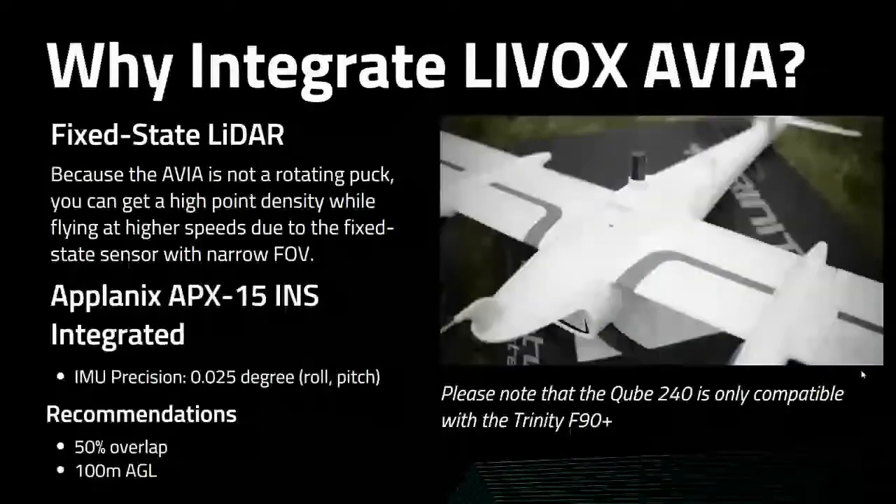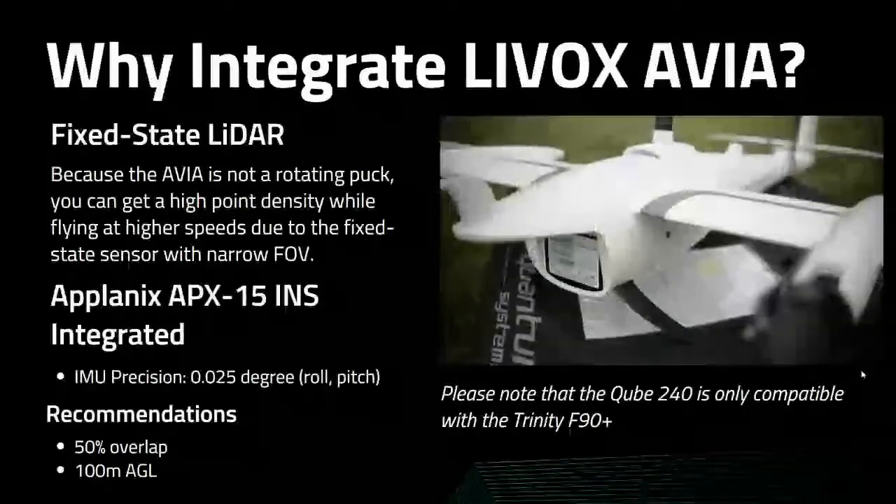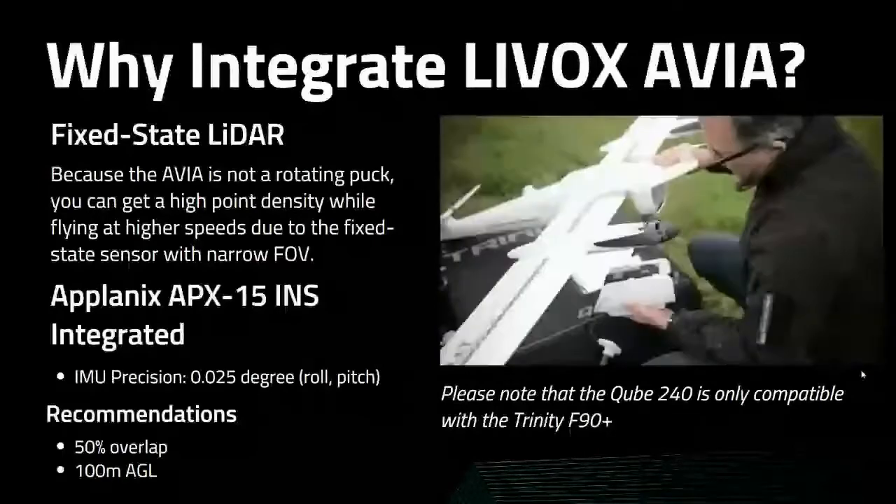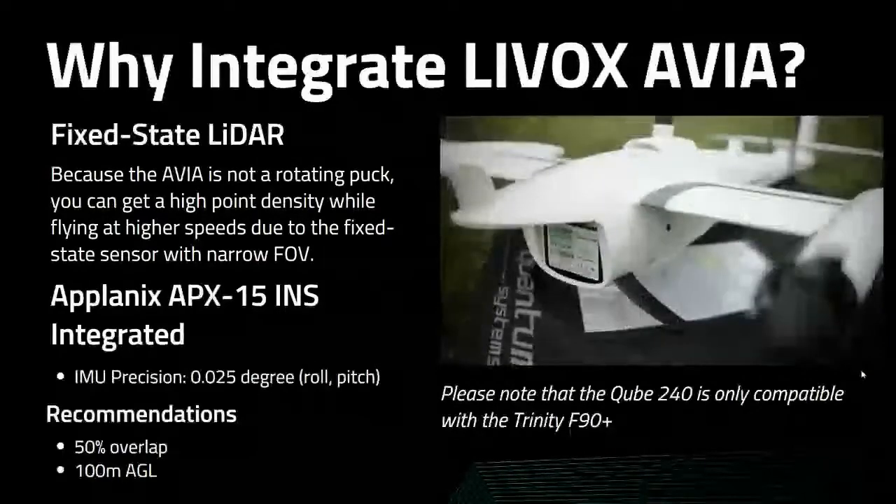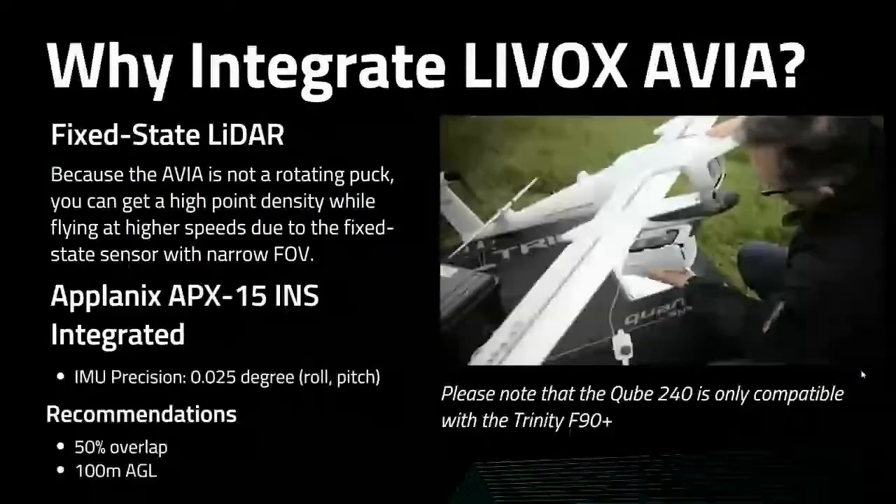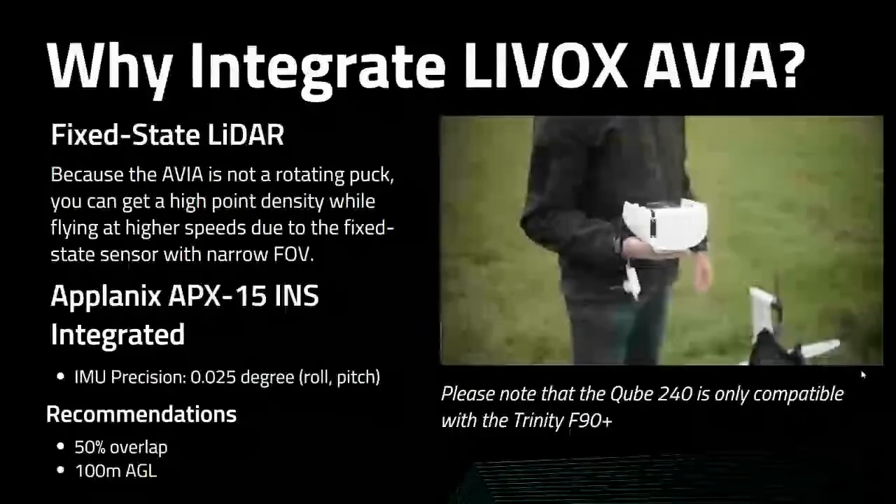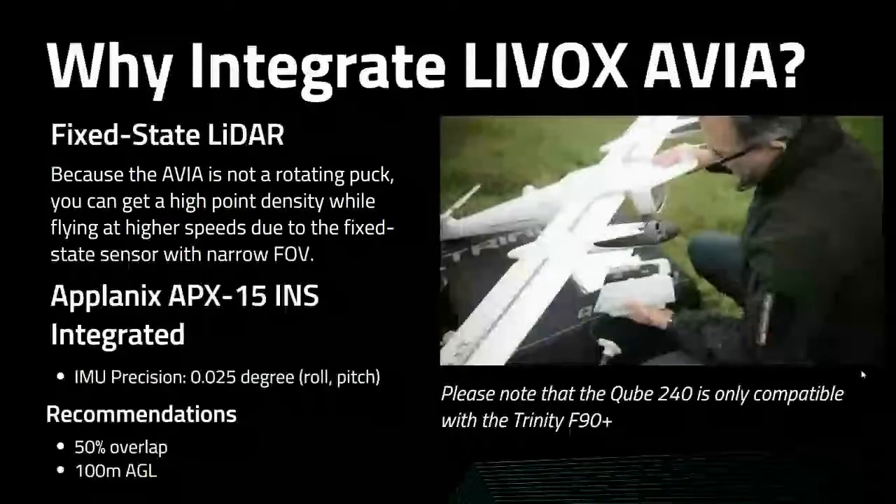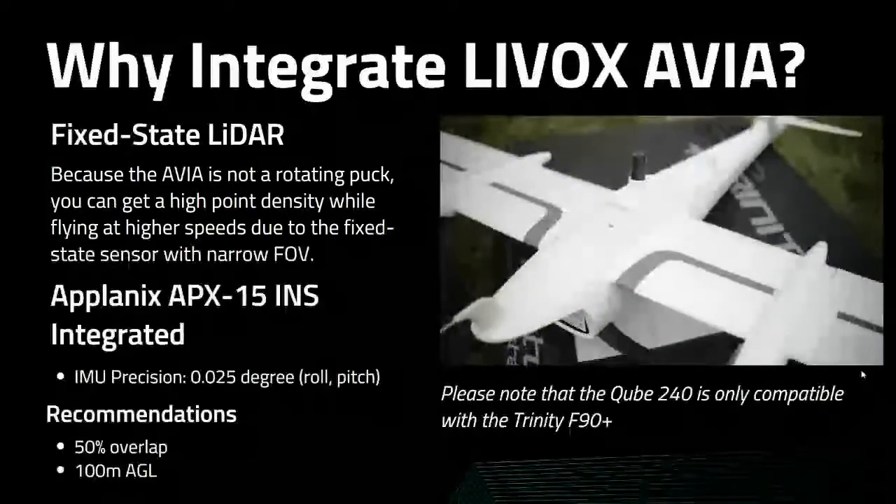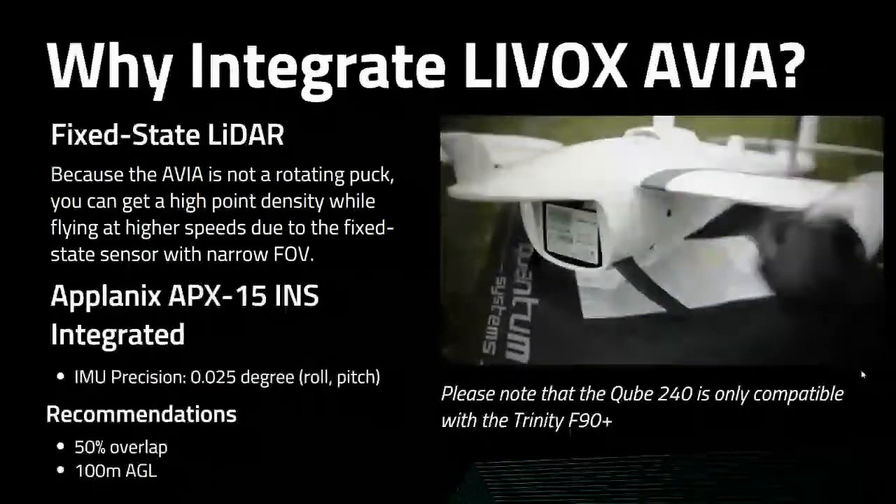What's important to note, and we get asked this a lot, is that the Qube 240 is only compatible with the Trinity F90 Plus. You cannot take it out and mount it on something like a quadcopter. In the video there, if it's playing well for you guys, you can see that GNSS antenna is sitting on top of the Trinity. So the Trinity actually has a little module that sits on the top where we mount either the LS2 light sensor or this Trimble antenna. And it's just a magnetic mount, and you can click it on really easily and get running very, very simply. So you can switch payloads in the field in seconds.